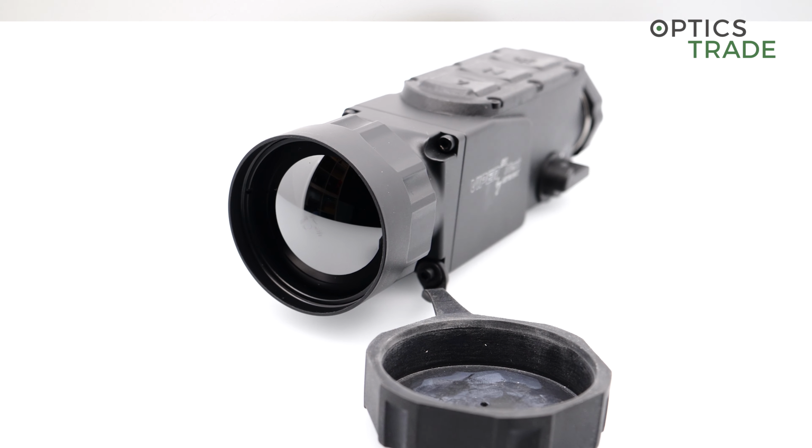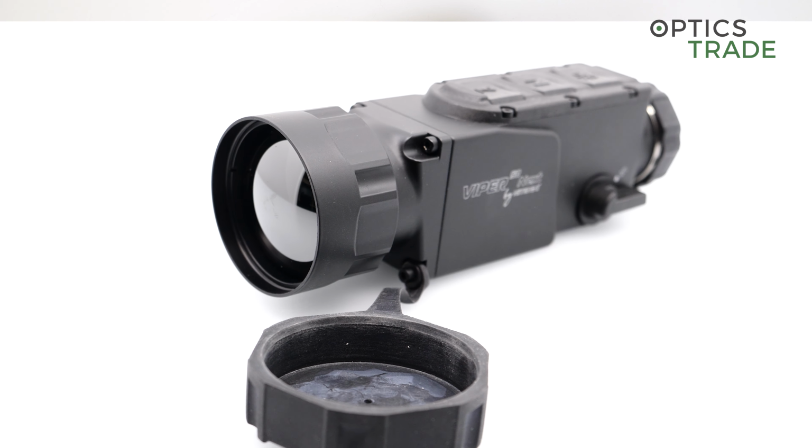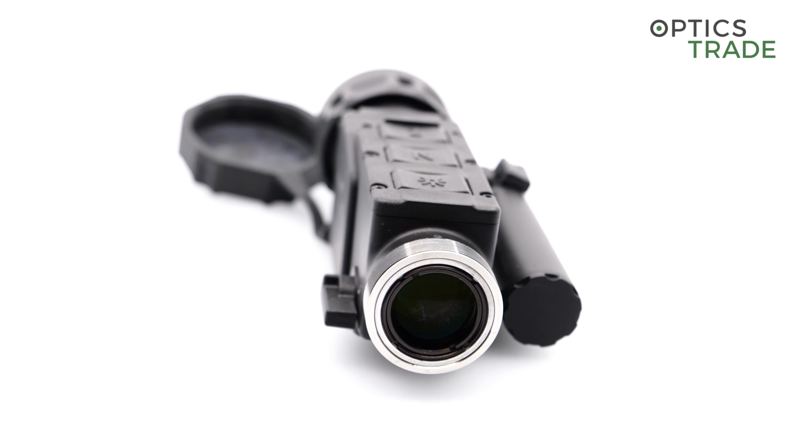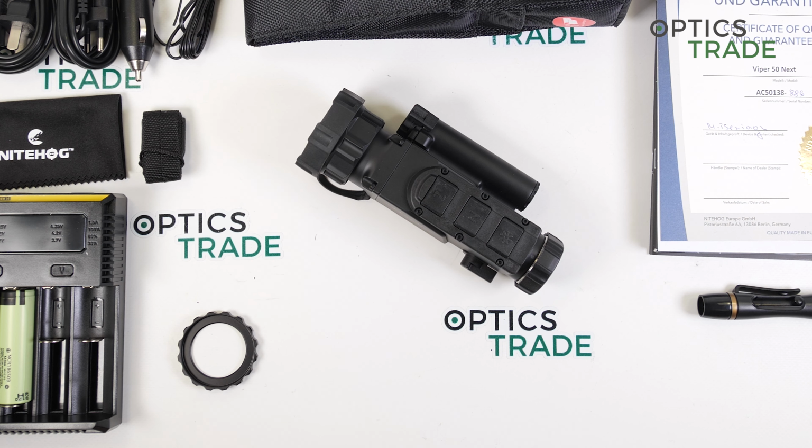It is not given by Nitehog, but from what we tried, it is at least around 40 millikelvin of NETD. So the picture quality is really high, and it can easily be compared also to some other thermal clip-on devices on the market, and also to some more expensive ones.